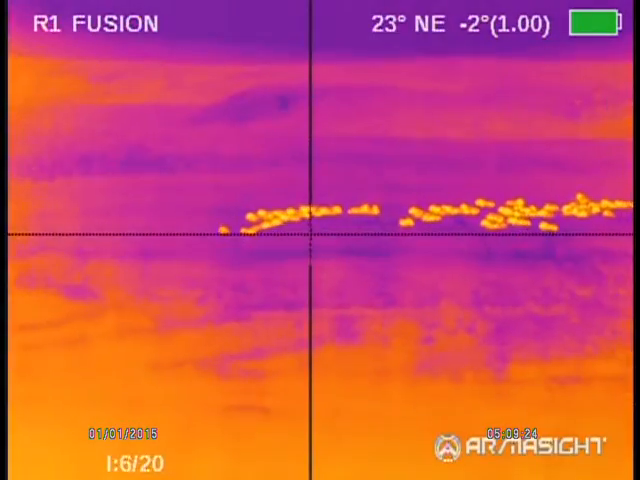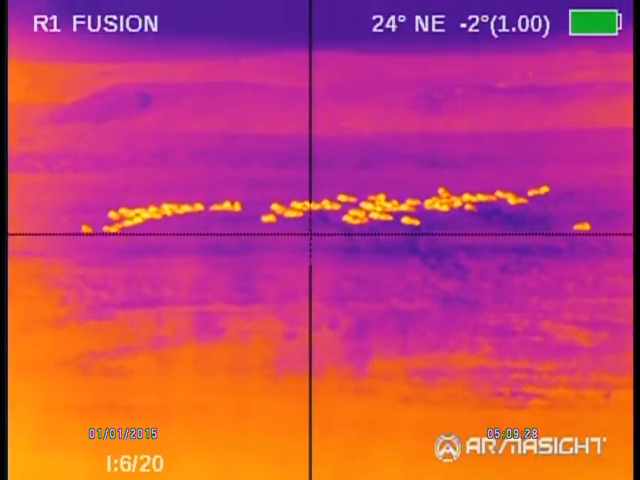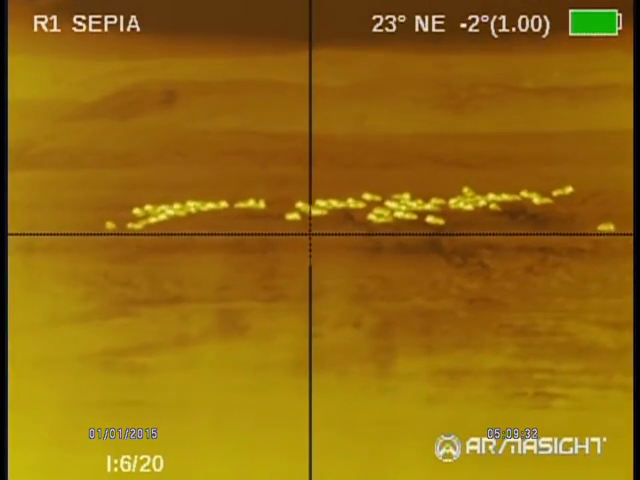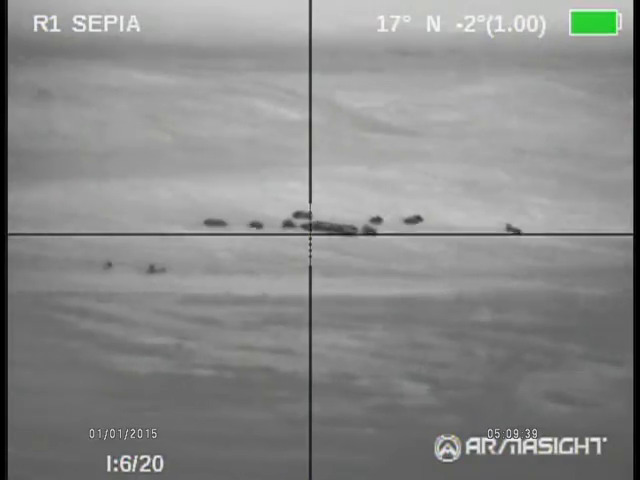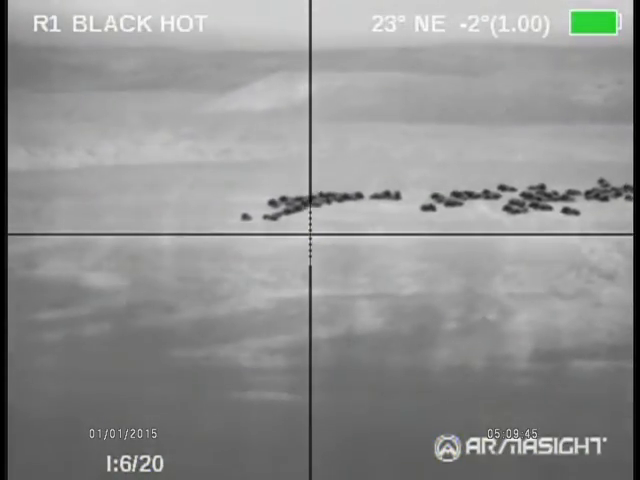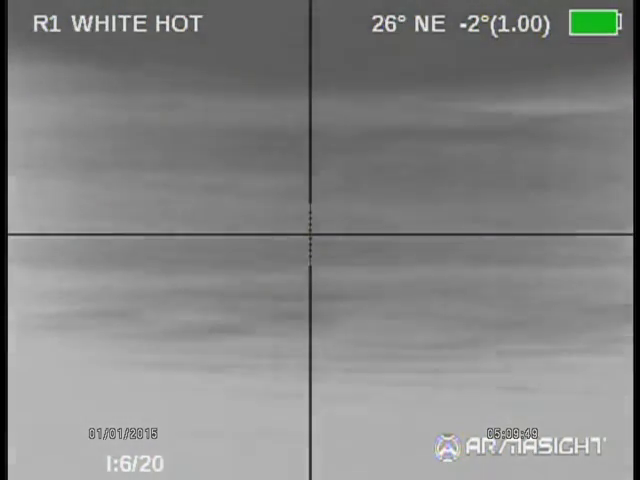Sometimes that works. I've had some times when that actually looked really good. Can't explain when really. Sepia, or however you say it, getting better. It's usable. Black hot. I like black hot and white hot. Generally, I stick with white hot. But anyway, there's those options.